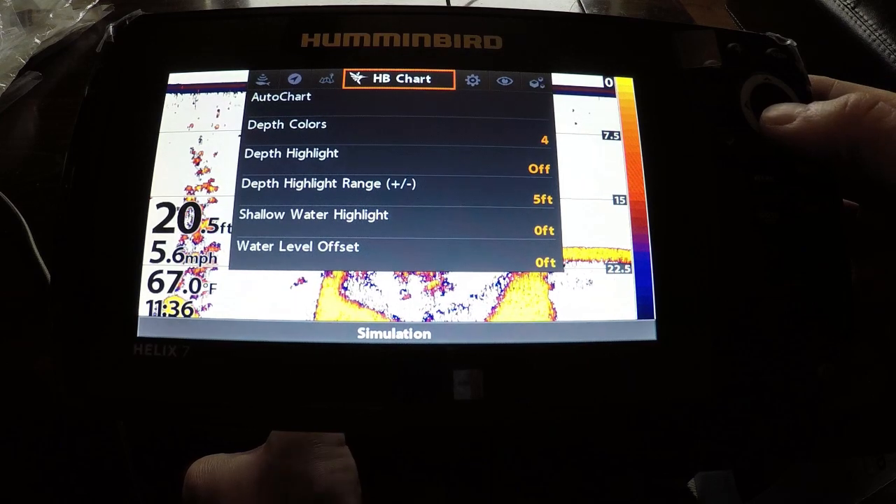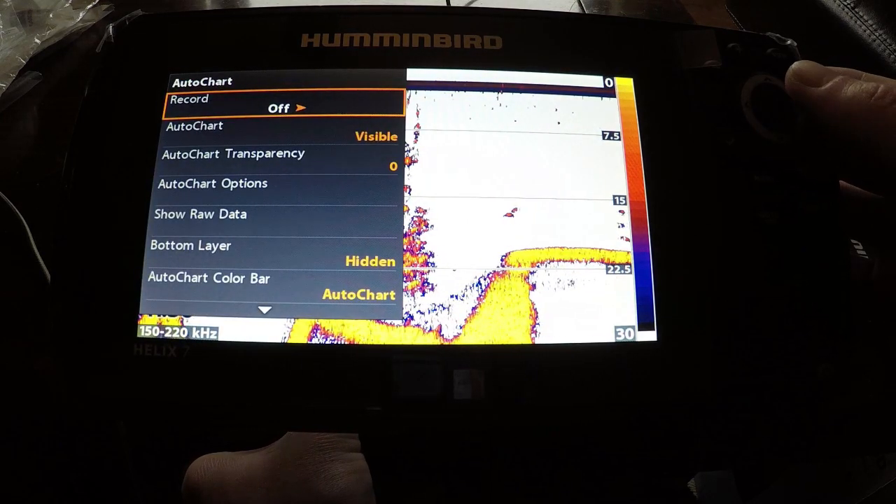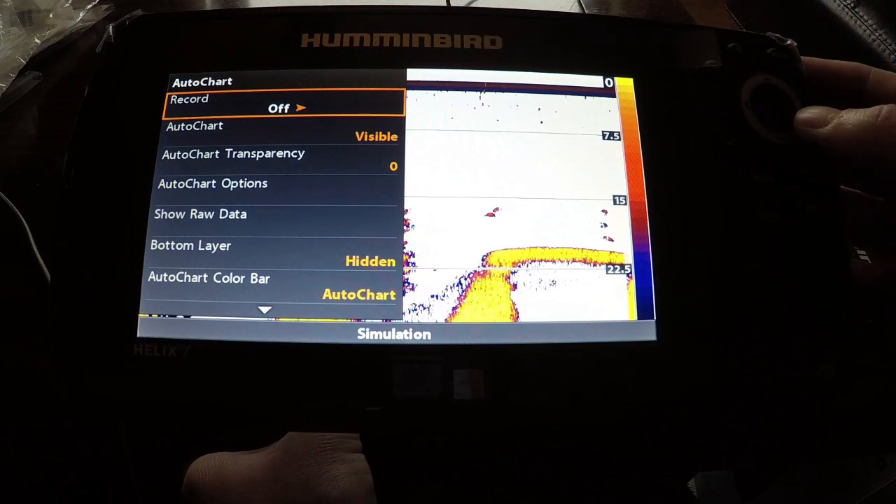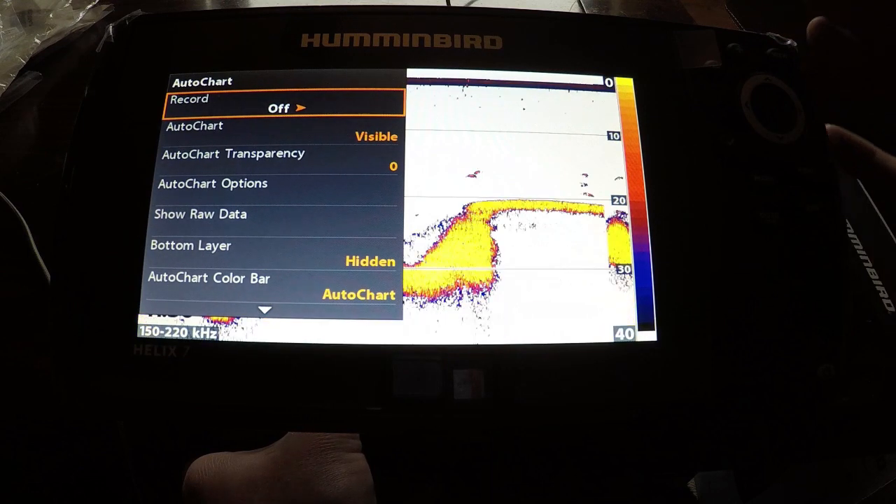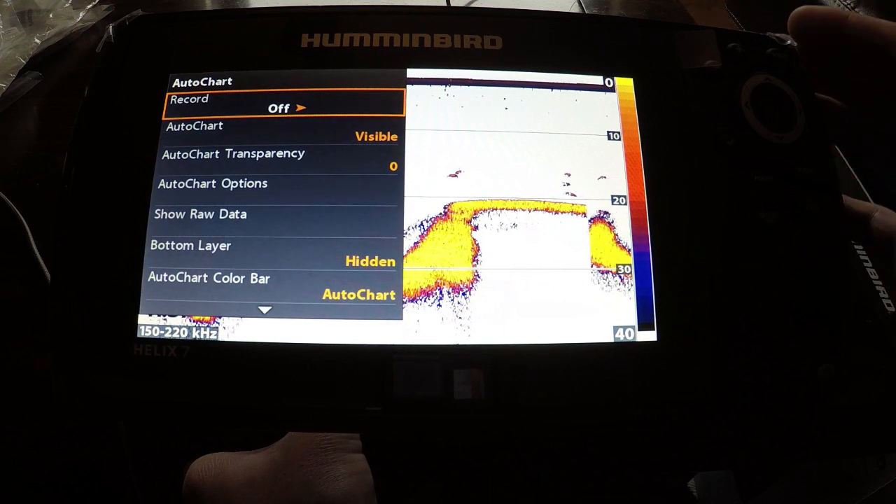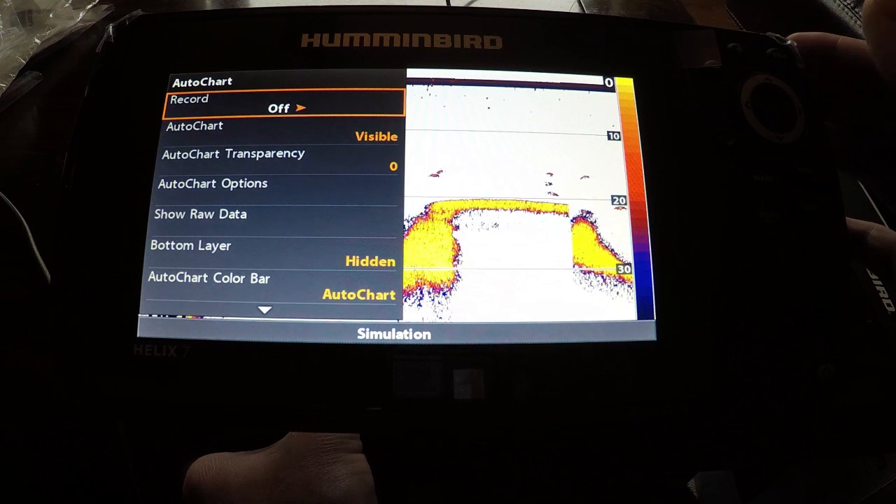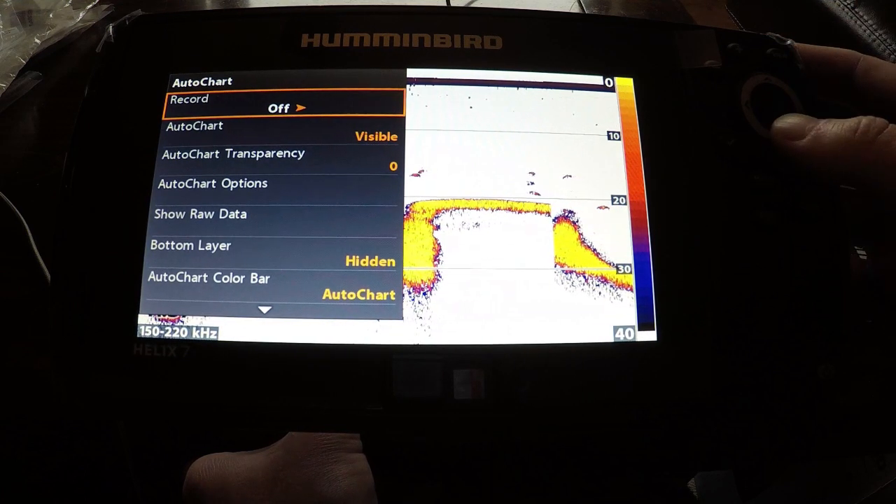Getting in the Humminbird chart, you have your auto chart. Auto chart live, this is where you go in. If you want to turn on auto chart, you can turn on record on. That's going to record the bottom hardness, the vegetation, and 1 foot contour. Something really cool, guys, you can take advantage of when you don't have a map card, or if you're on a lake that they don't have map cards for.